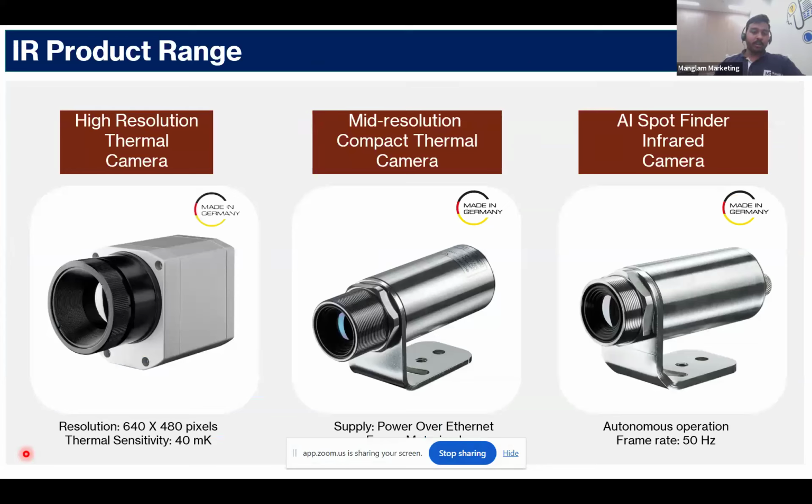Here are our product ranges, which vary from a high-resolution thermal camera, with resolution as good as 640 by 480 pixels and thermal sensitivity of 40 millikelvin. This camera is designed specifically to detect the smallest changes of temperature. Then we have this mid-resolution thermal imaging camera, whose compact M30 size serves as its main USP. Moreover, it is facilitated by power over Ethernet, and with the motorized focus, you can now set the focus remotely from the computer without even going to the camera lens.